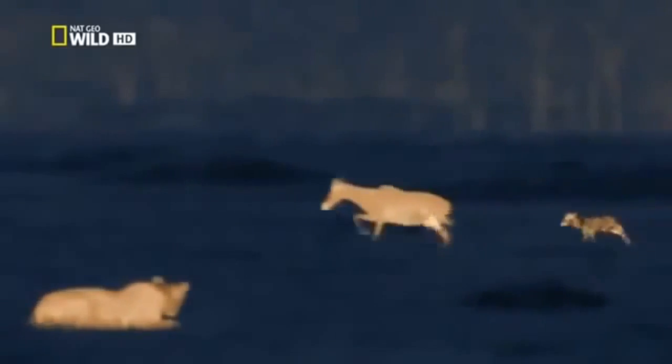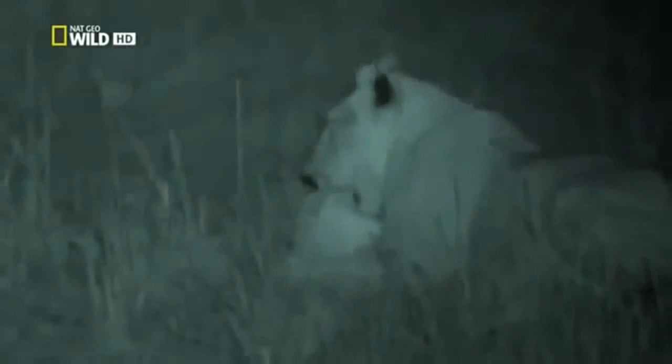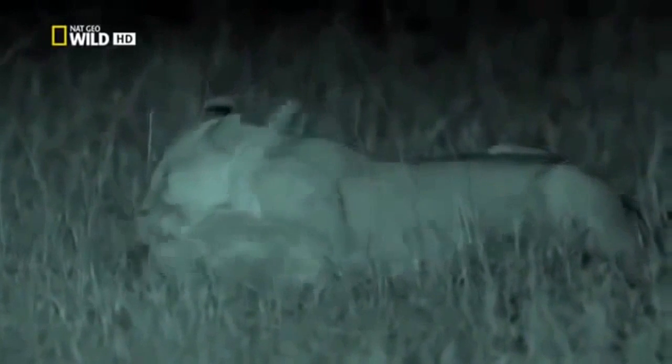But she gets another chance with a herd of topi and their young. She runs down a tiny calf, and this time it pays off. It's a start. Finally, she catches something. This is a kill she can claim entirely as her own. She's passed her first test as an adult.